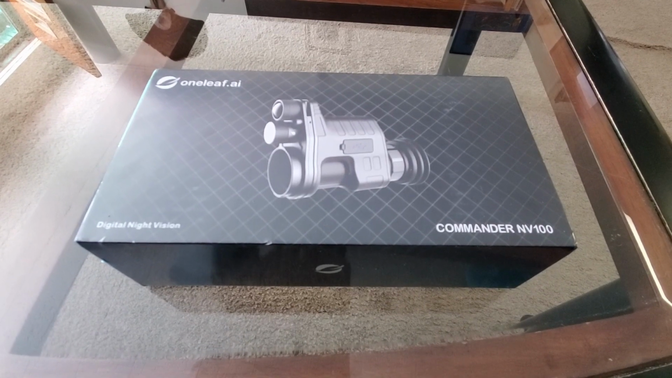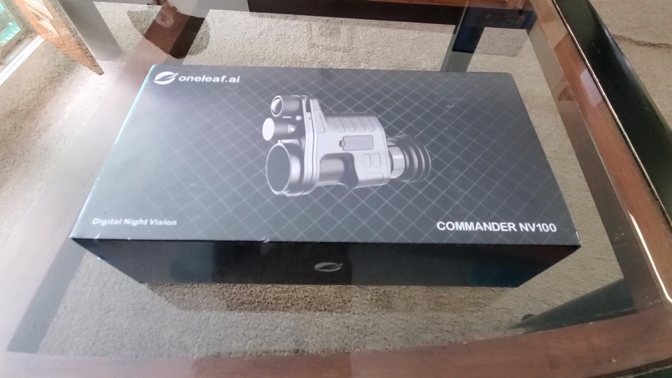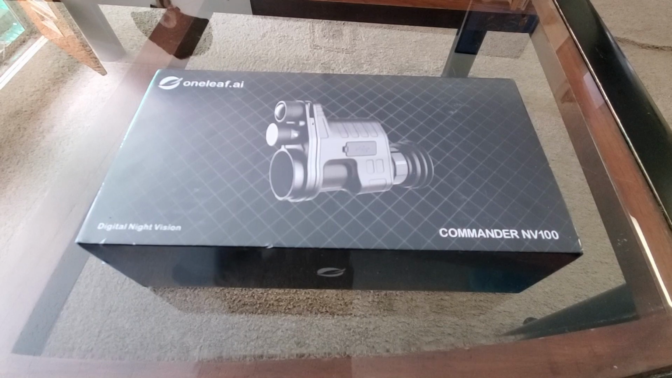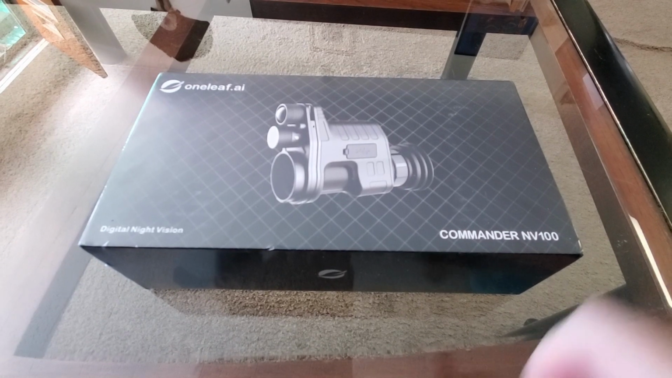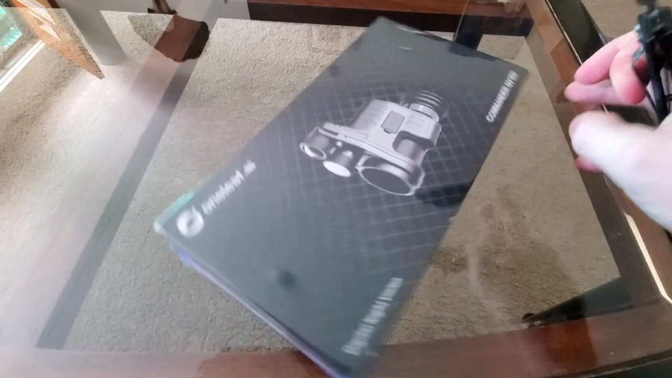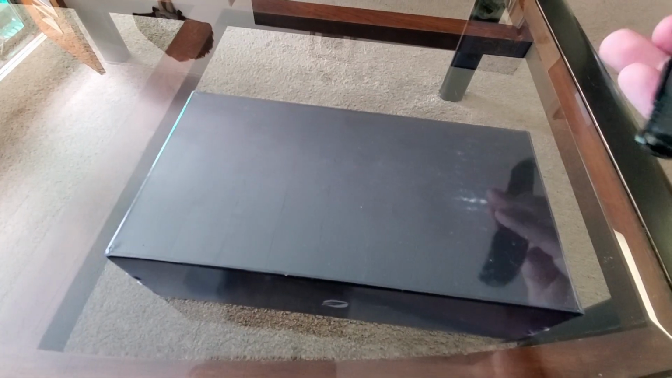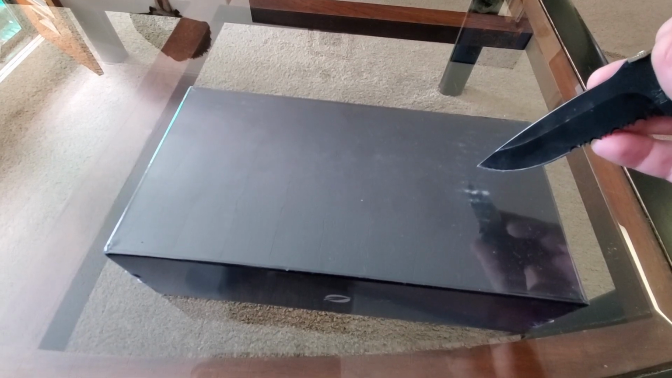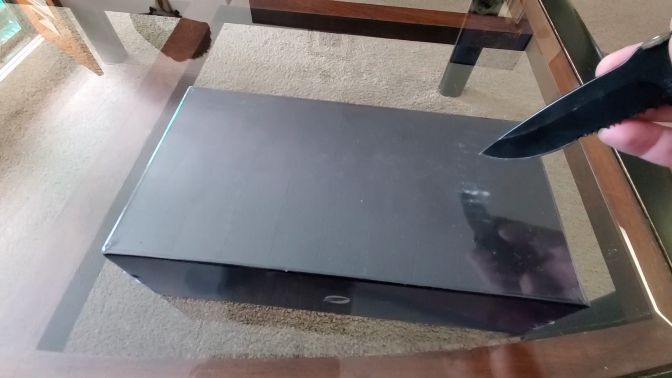Alright folks, whenever I see that brown UPS truck rolling through, I know I'm in for a good day. So today is the day that I received my Oneleaf. We're going to take a look at this thing and see what's good. It is really nicely packaged, I'll give them that right off the bat. So let me open this thing up and then we'll take a look at what's in the box real quick, but more importantly, I want to actually look at day and nighttime footage of it.